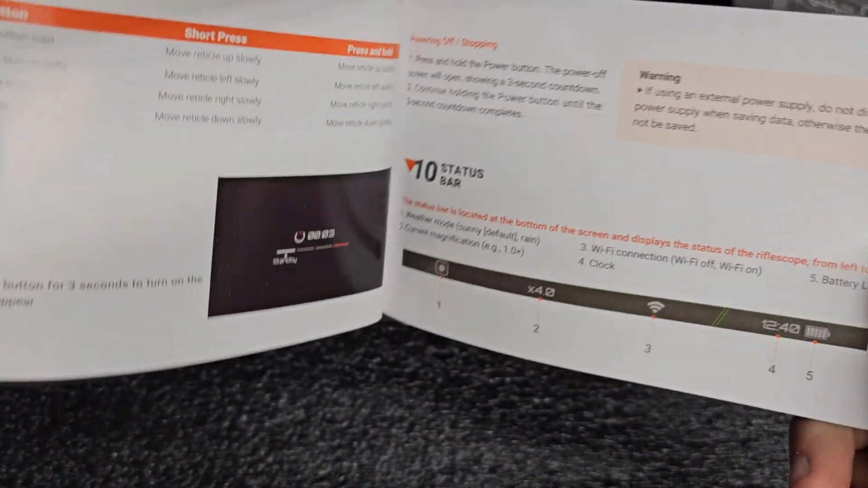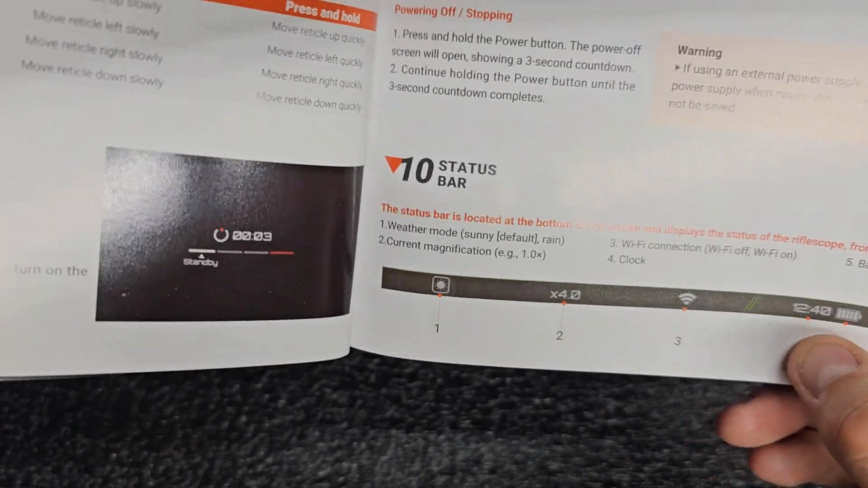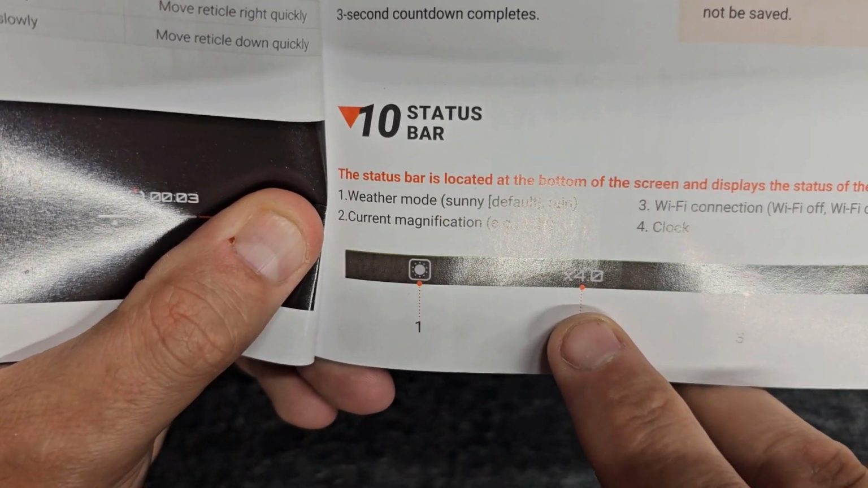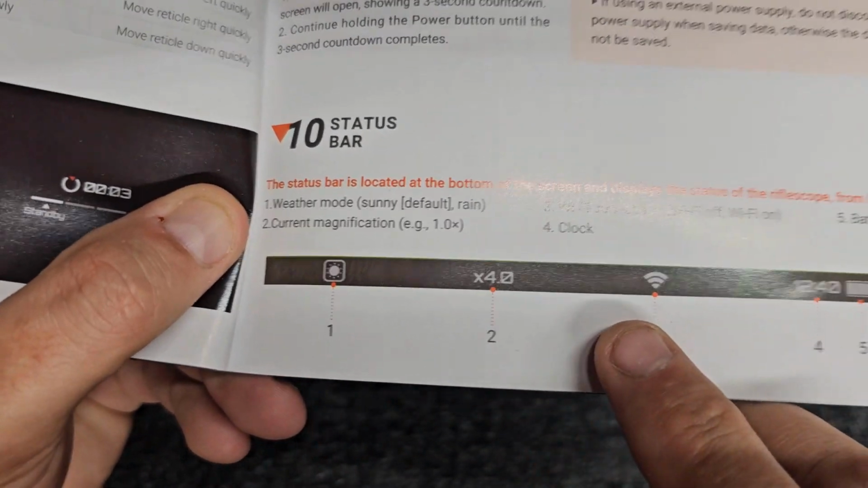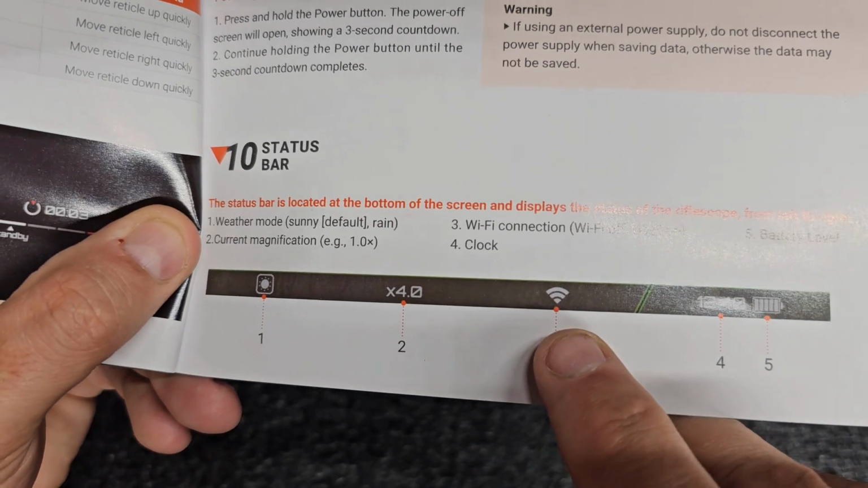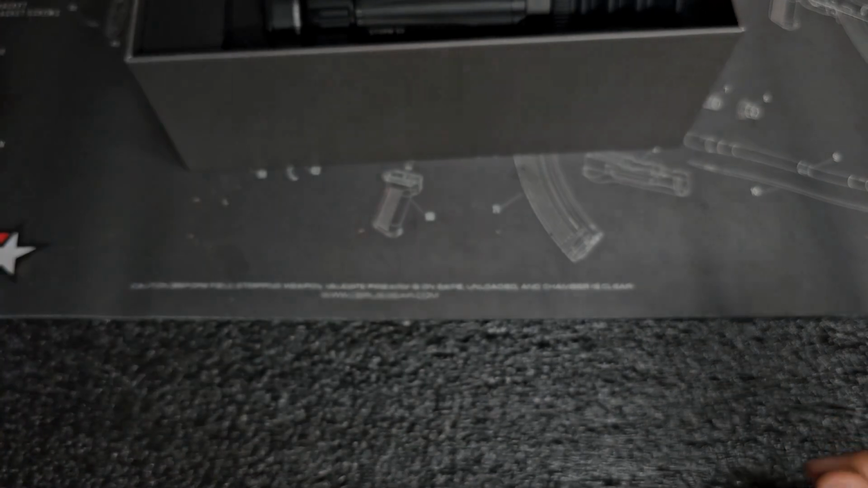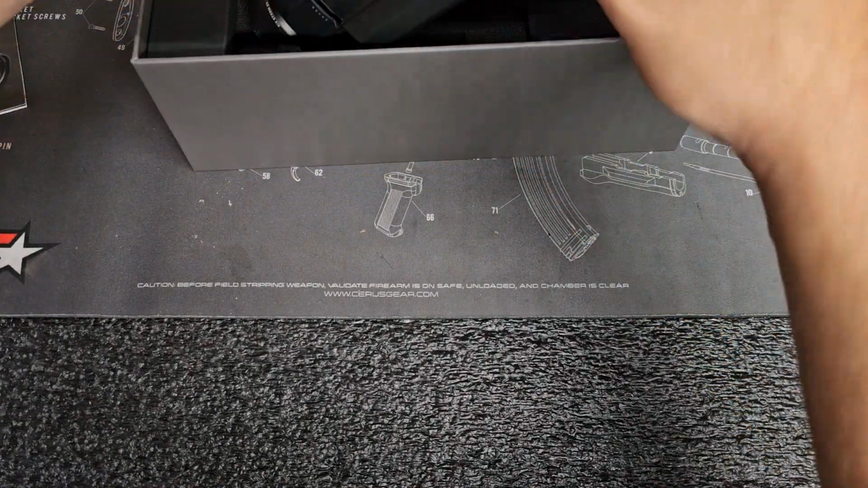And it gives you a status bar of all the different parameters in the scope. So weather mode, we have current magnification, so what mag range are you set at? We have your Wi-Fi, whether it's on or off, the clock, and then your battery life. All right, so let's take this thing out and see what we got here.